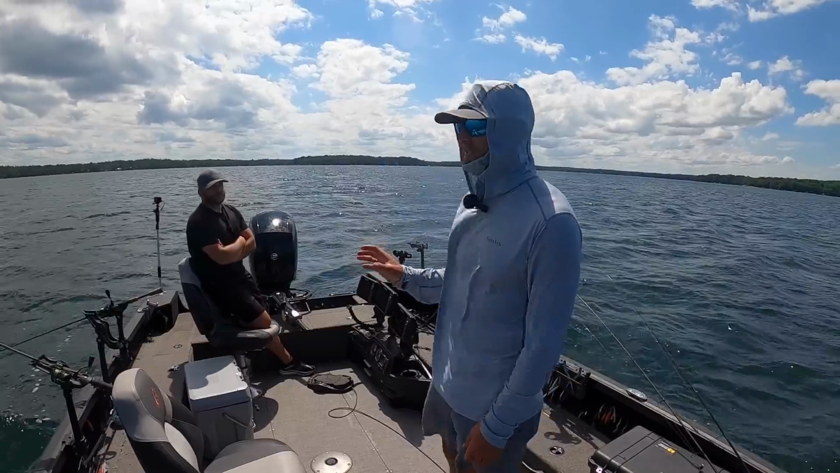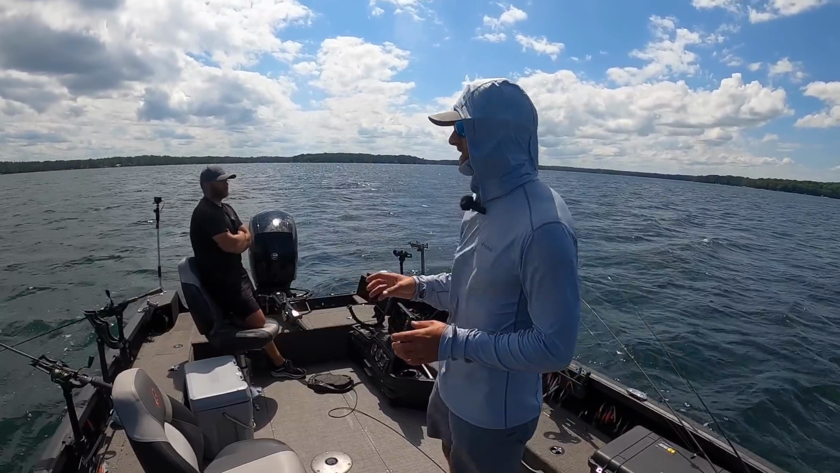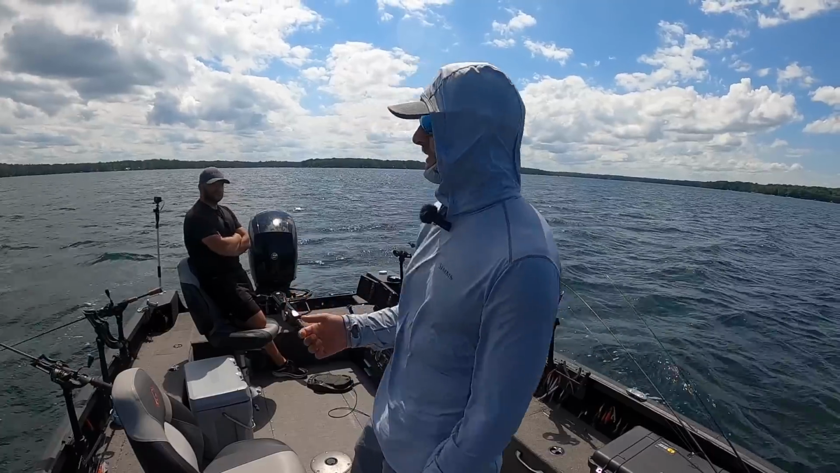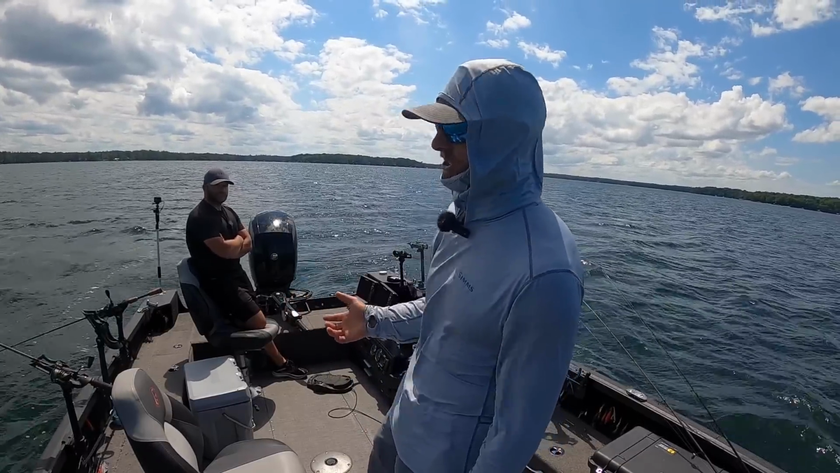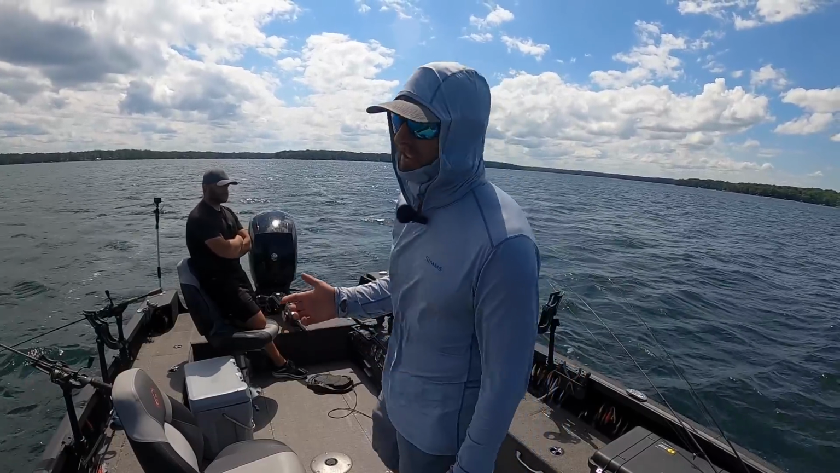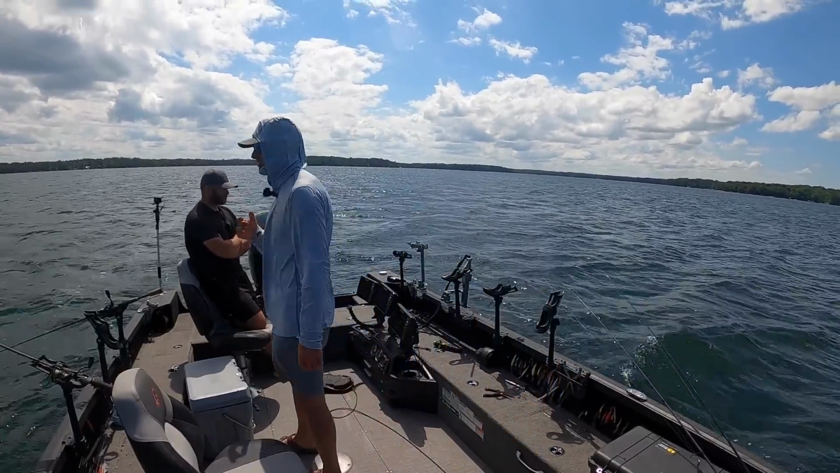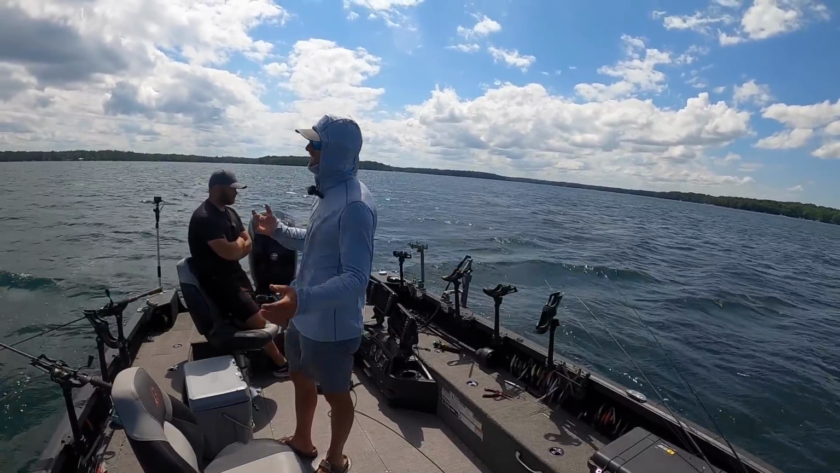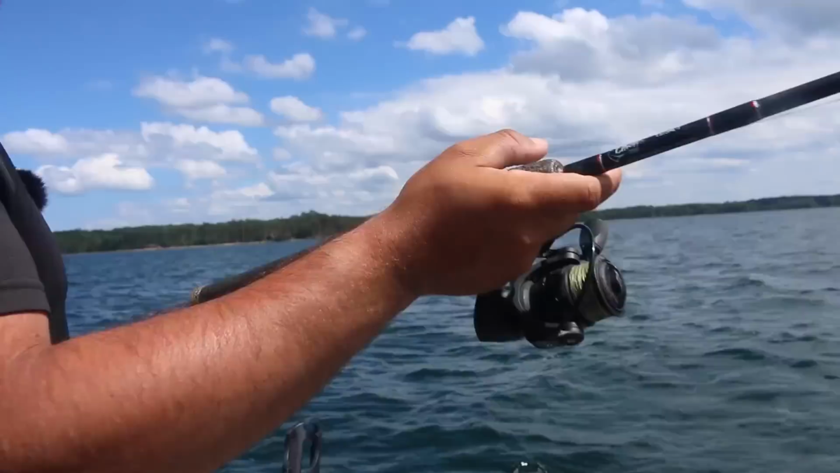We drove around 5-6 different spots, saw pods of fish on them, kind of community spots, popular areas we've fished for a while, and put baits in front of the fish. I think we lost one fish in that whole thing. Came out to a spot that nobody's been fishing and immediately had success. So keep this stuff in mind. We're seeing so much fishing pressure everywhere you're going right now. A lot of times your day can be made just by getting off the spots that everybody's fishing.